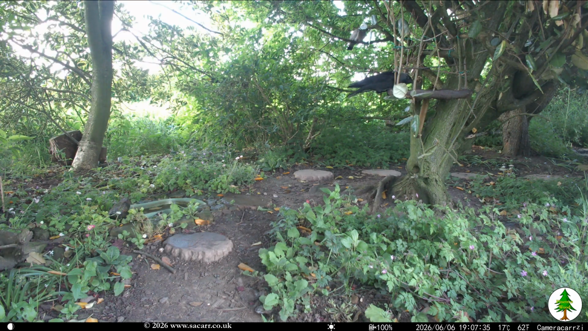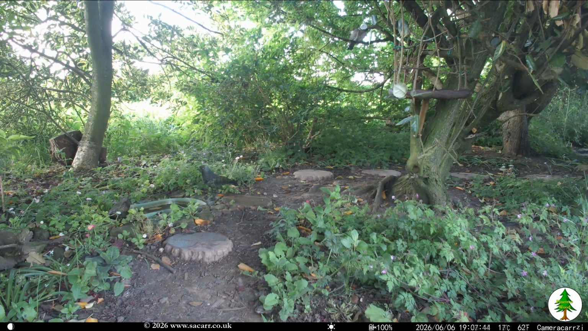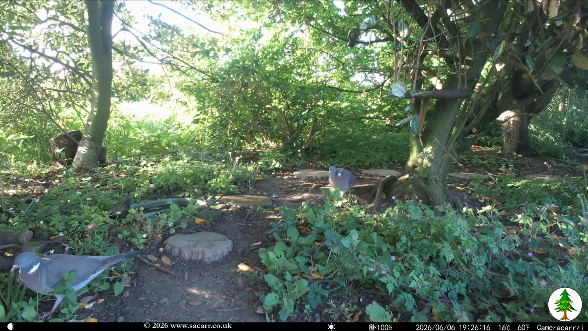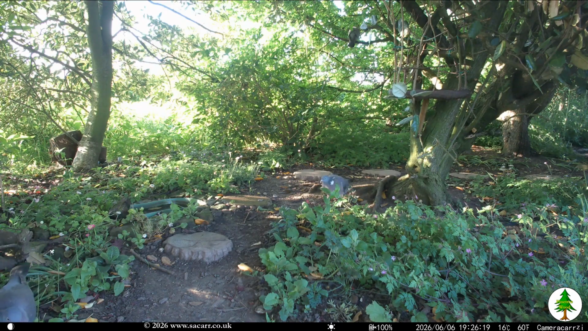The jackdaw was searching for seed early that evening. Around 20 minutes later, there were a couple of pigeons passing through, plus a rare robin visit.